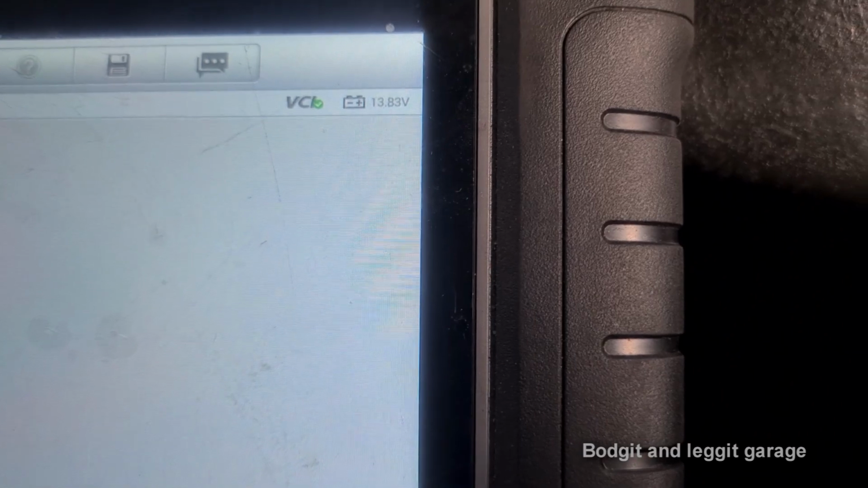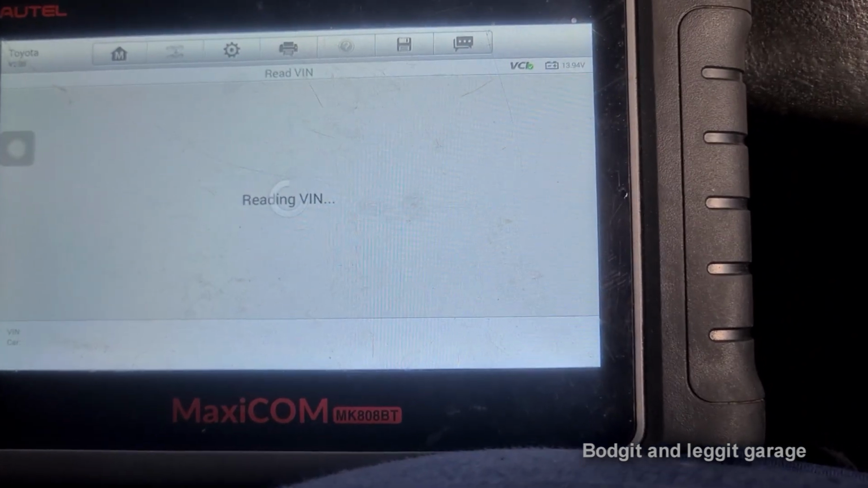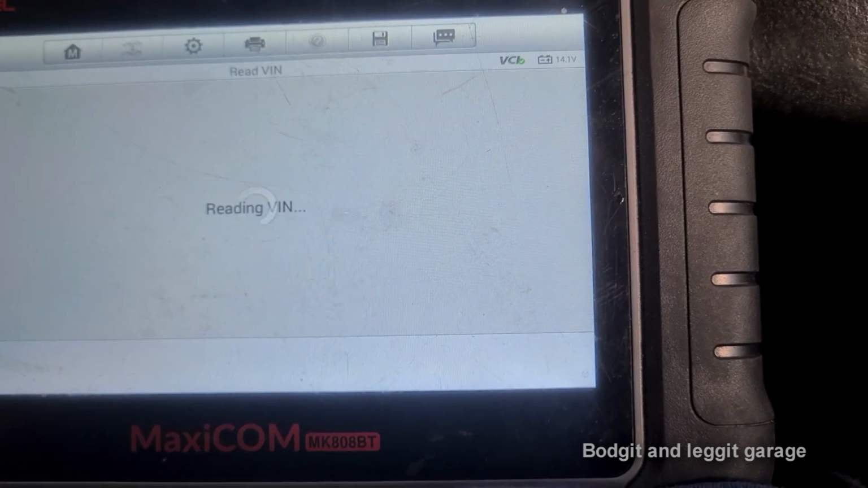Battery voltage is good, but we checked that with the thermal imaging. We knew it was charging, didn't we? It's not looking good for reading the VIN. I didn't think it would, just because of the age of it. It might, but I doubt it.